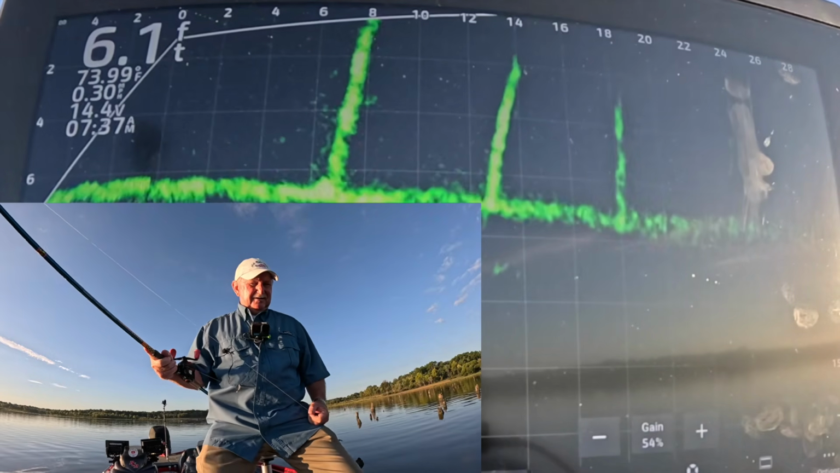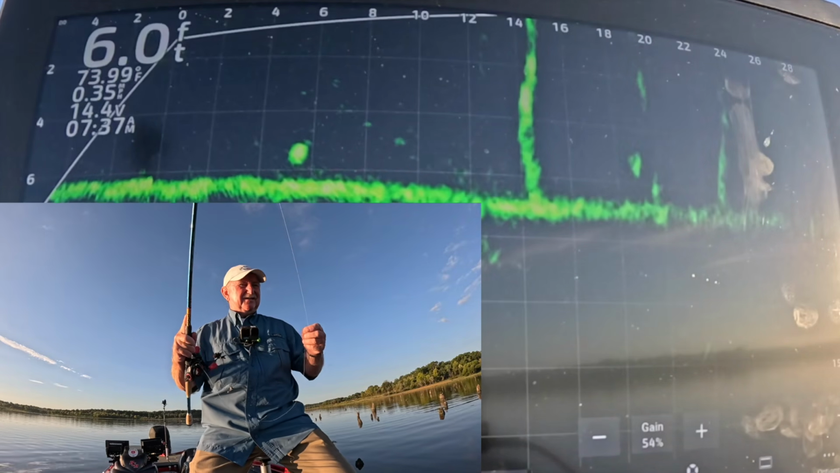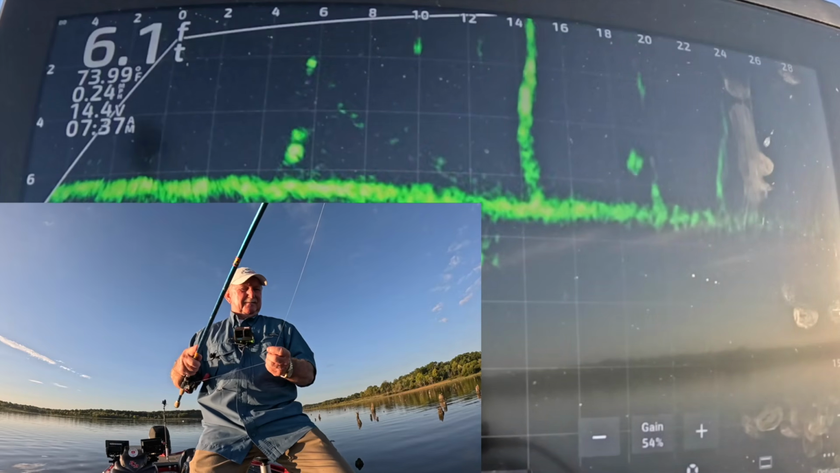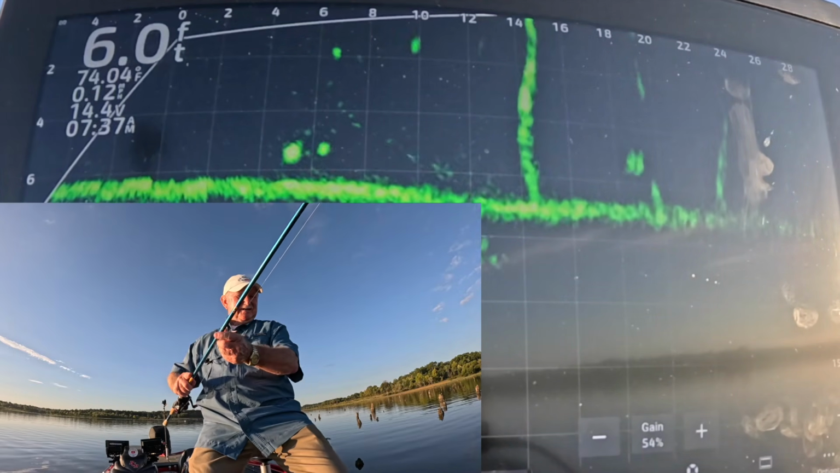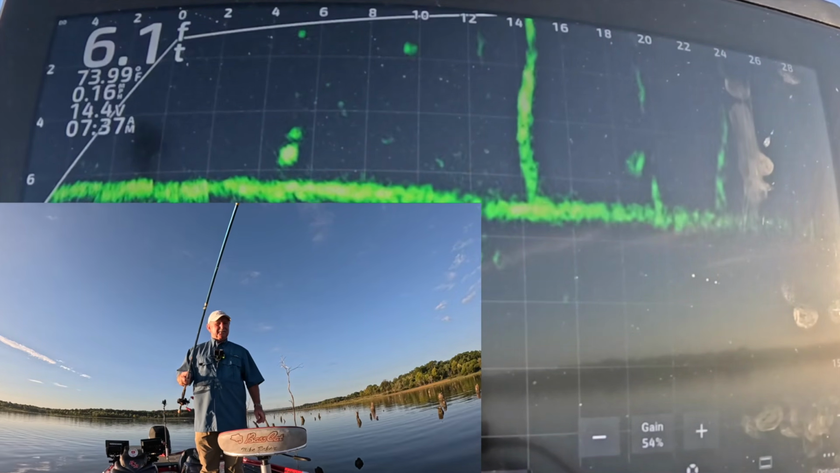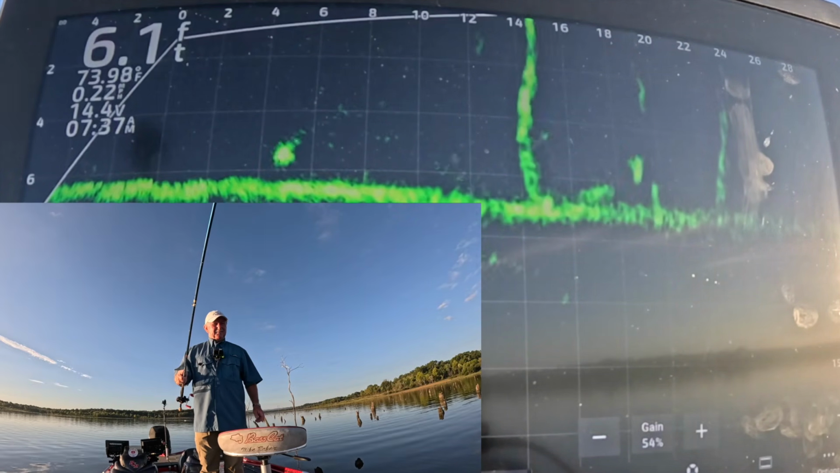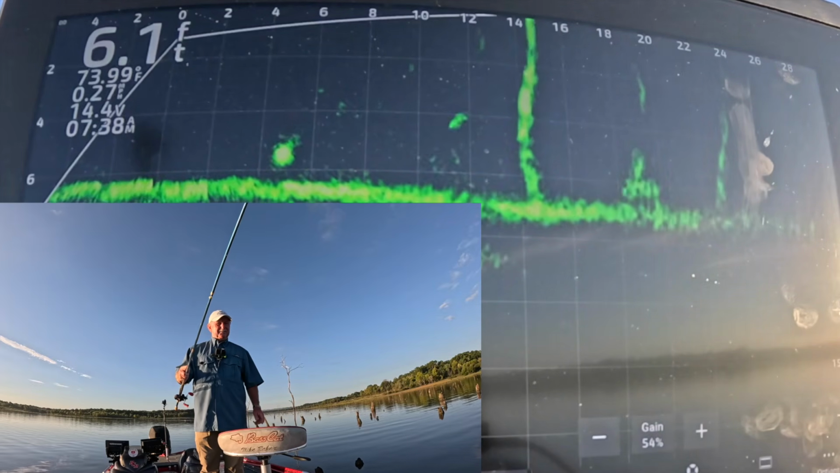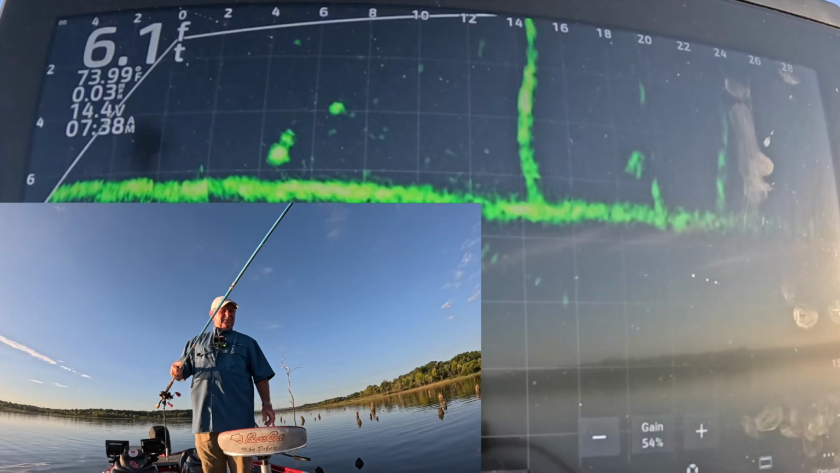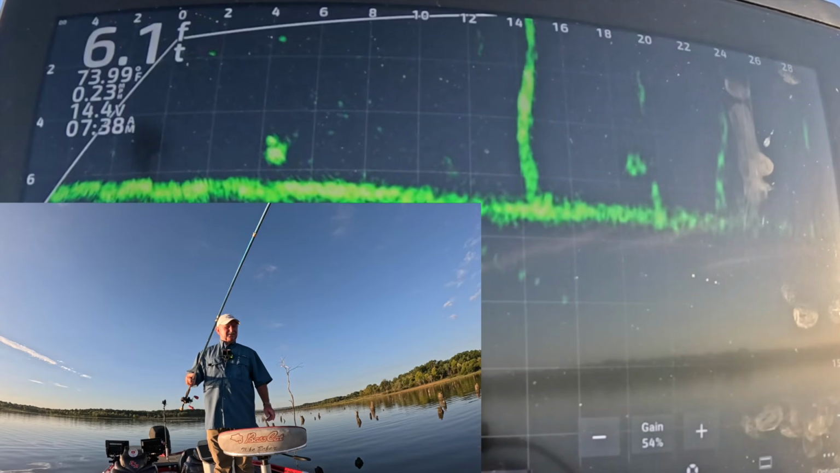Well, something's come in there on that one. That's it right there. Only about 6 feet out. I'll have to back up. He's so close. Come on. That may not be a crappie. I can't get a good profile picture on it. It'll probably turn. Whatever it is, he's not interested.